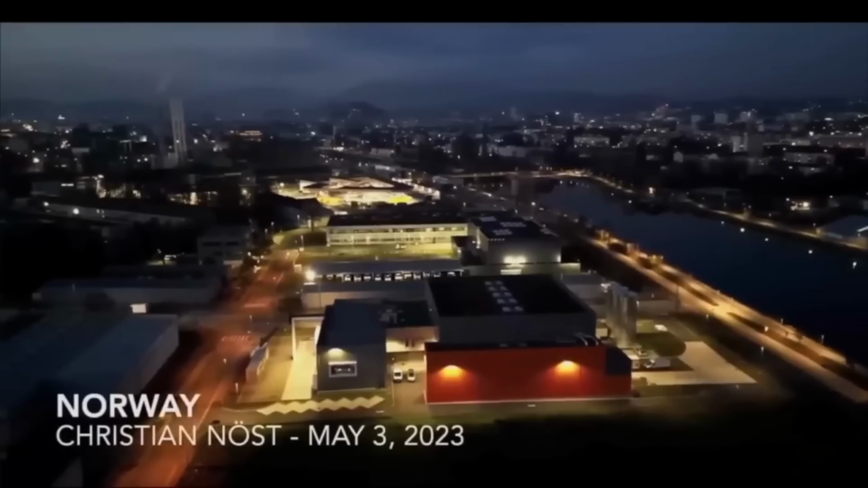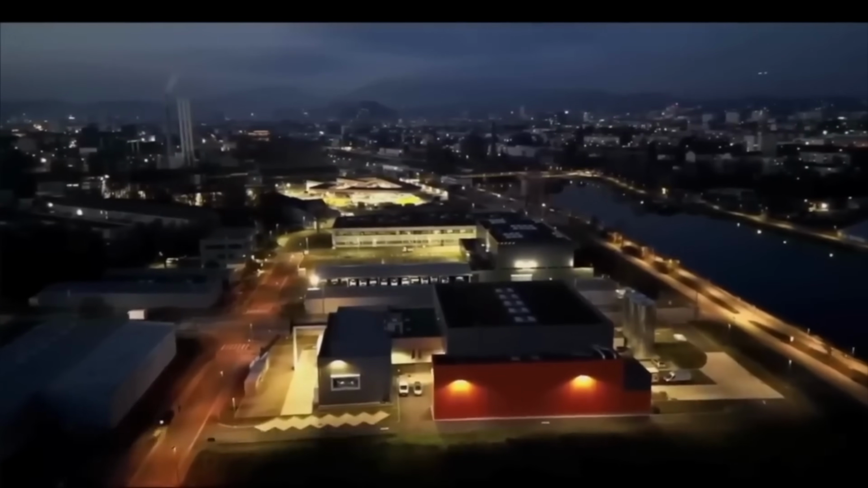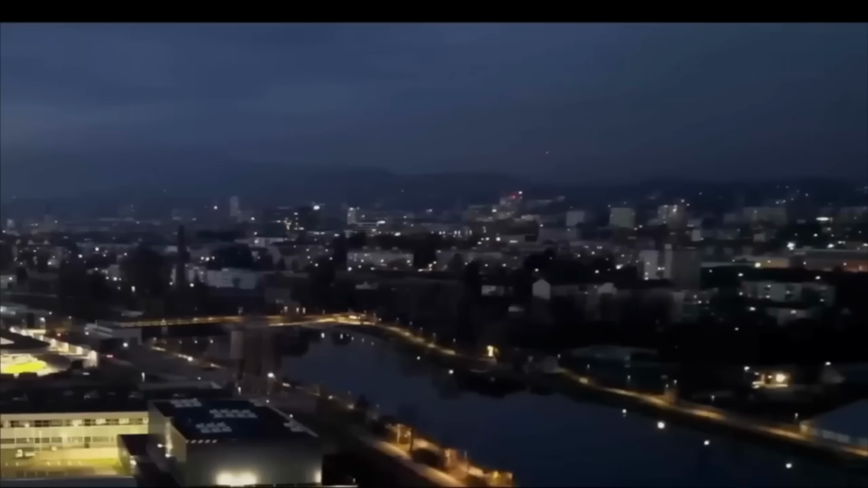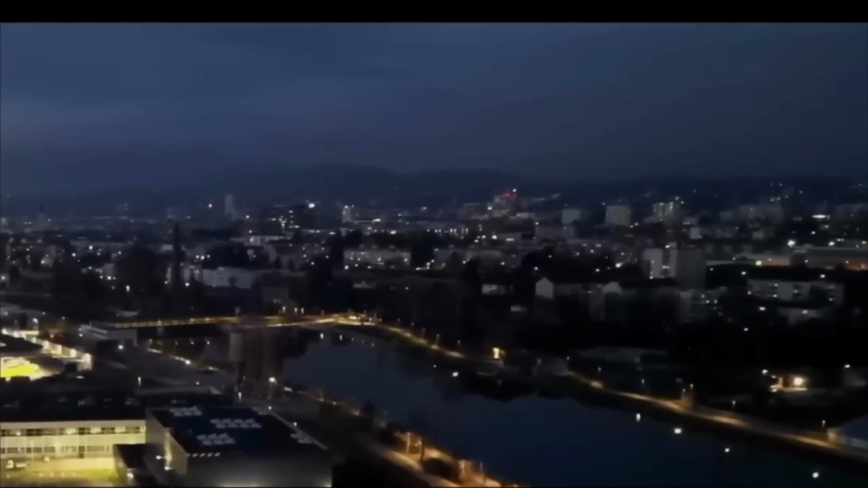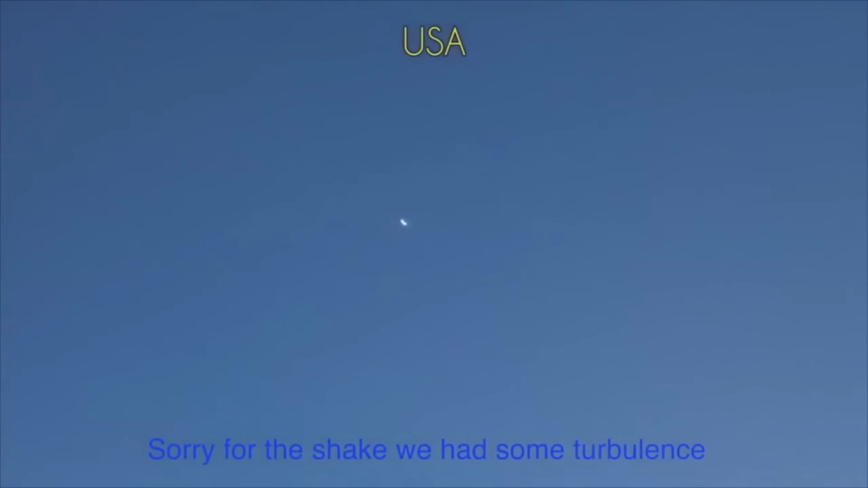This one in Norway, I'm a little more skeptical about. It is definitely interesting. We see the light in the background and then it starts moving. However, it is blinking, kind of like how our stuff blinks. And even though it was stationary then moved, the way that it moves isn't necessarily anomalous.